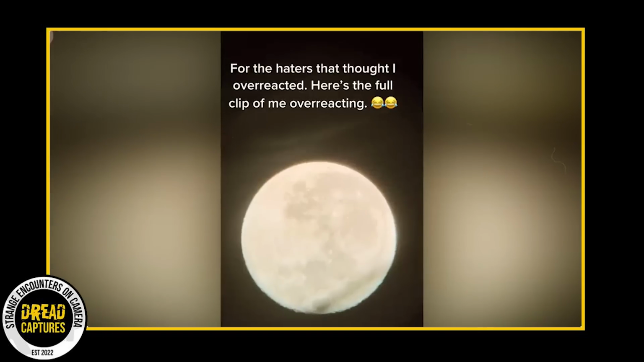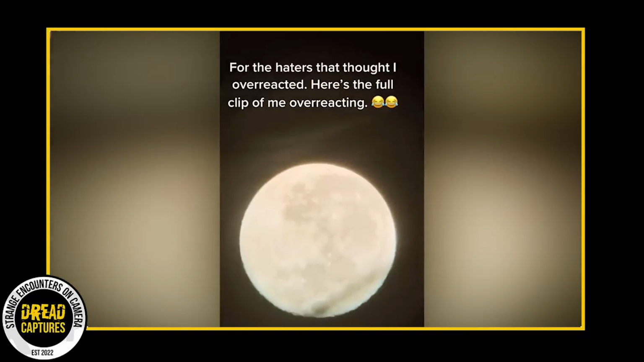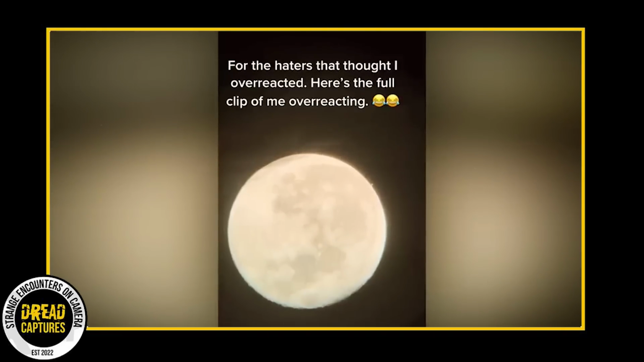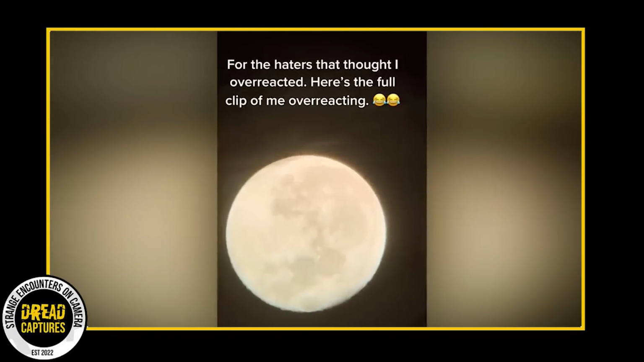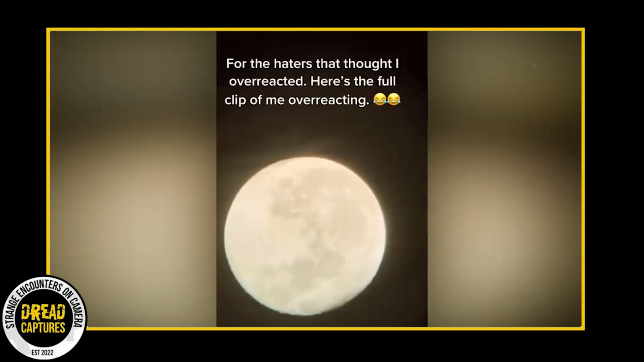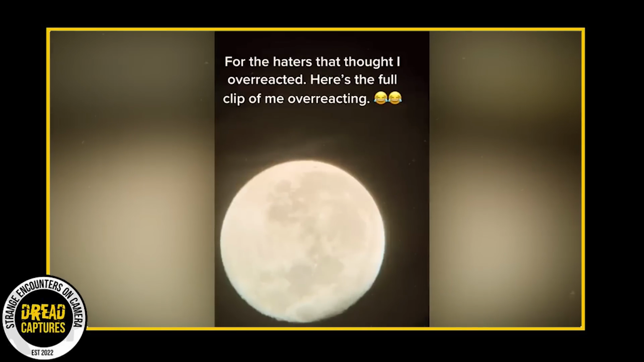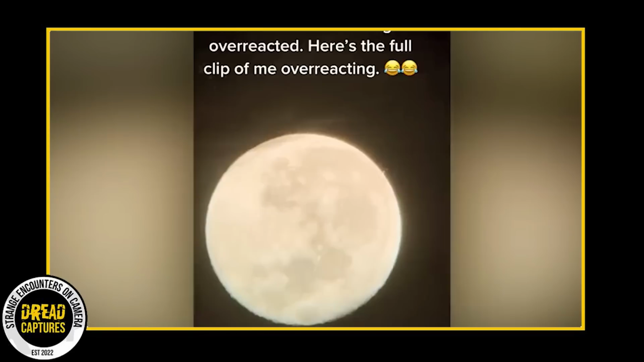This video clip was uploaded to TikTok by a user. It seemingly captures a UFO gliding towards the moon. The footage has left many viewers scratching their heads, trying to decipher the nature of this unusual sighting. If you watch closely, you can catch the mesmerizing moment.